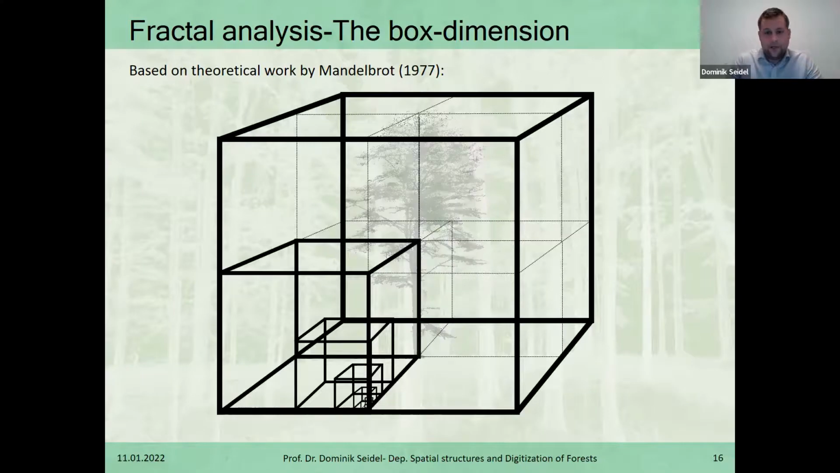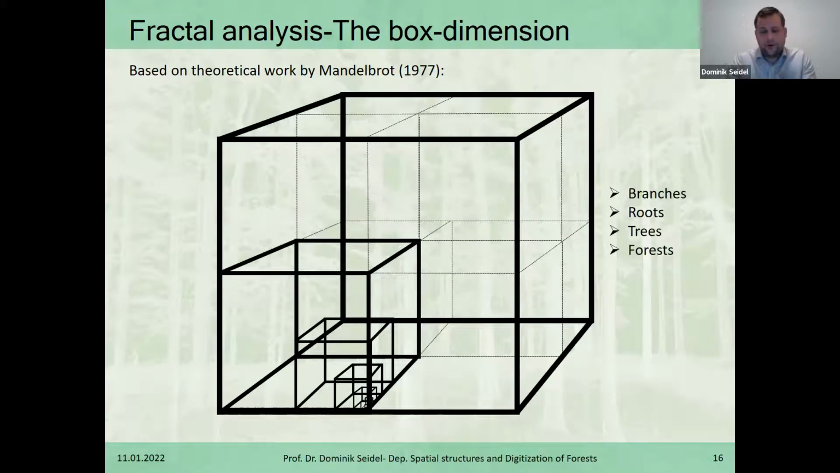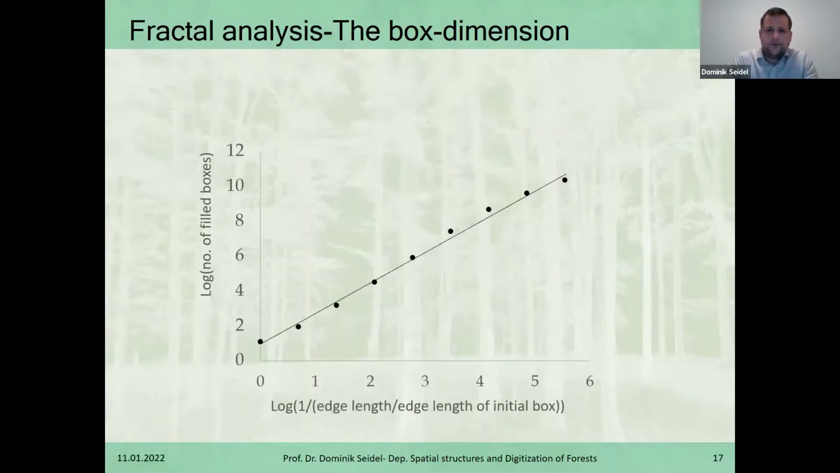And you can use a tree, but you might also use just a branch or a root structure, and an entire forest is also possible. It's all depending just on the computational power that you have available. And you would then calculate the box dimension from what is shown here. So basically, you would plot the length of the box that you used. You use different lengths, and for each length that you use, you plot it in relation to the length of the initial box that you started out with. So basically, it's kind of a scaling factor. And you invert the axis so that basically the big boxes are on the left and the small boxes are on the right.